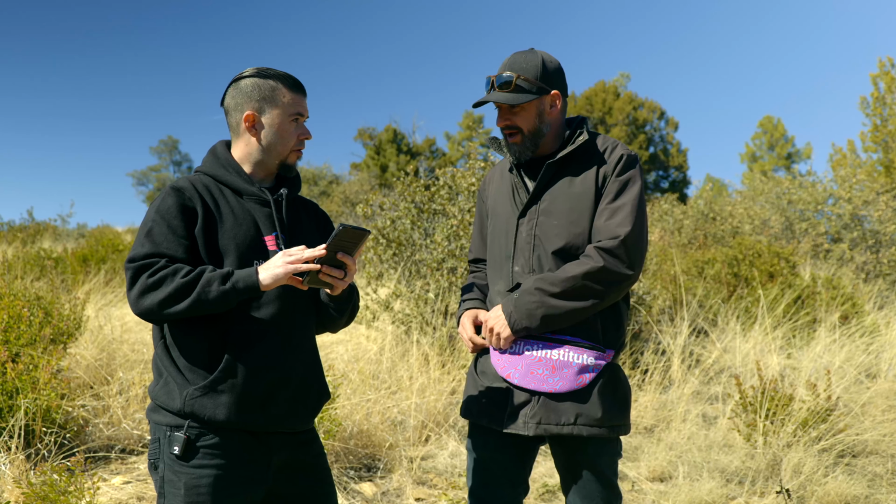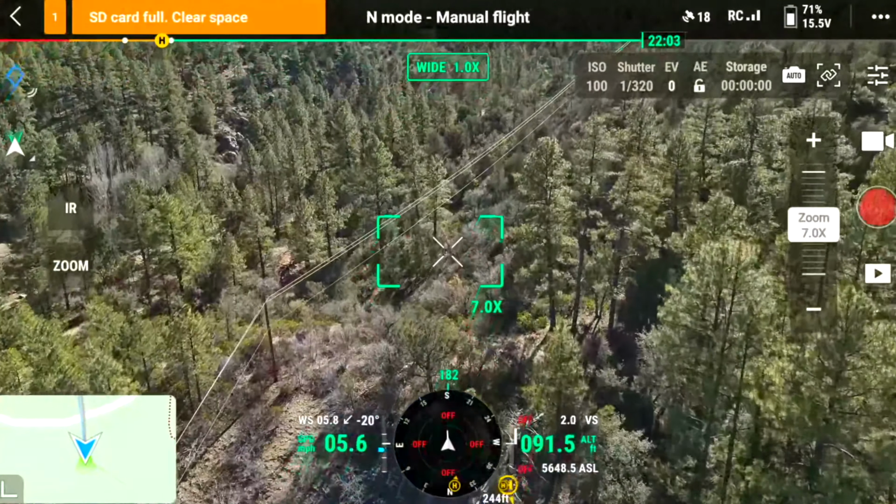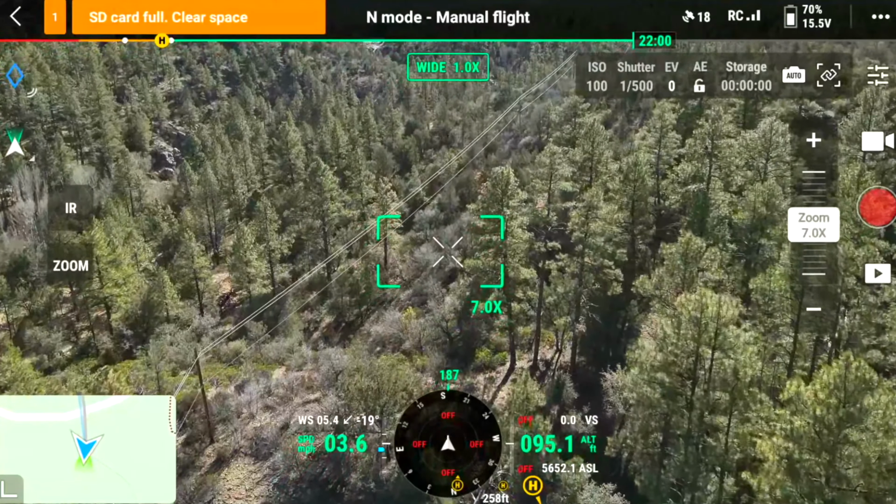All right, Dawn, round 1, first flight for you. Okay, I'm ready now. Time starts now. Looks like they're getting ready to go. Let's go, Dawn. And drone is up. So which direction are you going? It looks like the sun is to the south-southwest, so that's the direction that I'm flying right now.